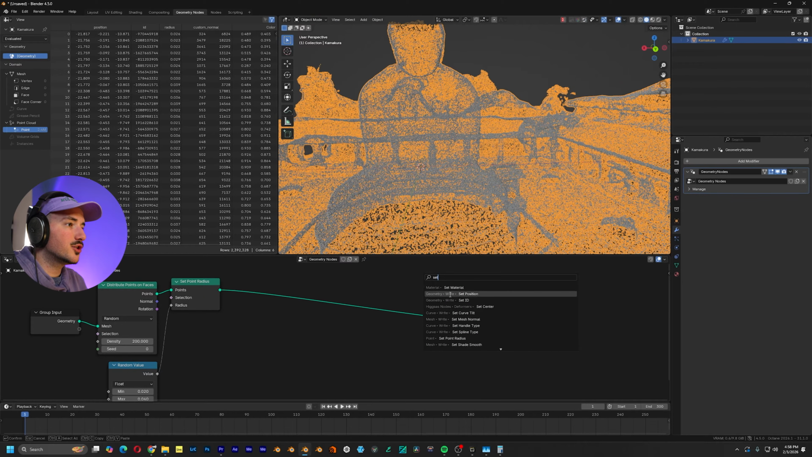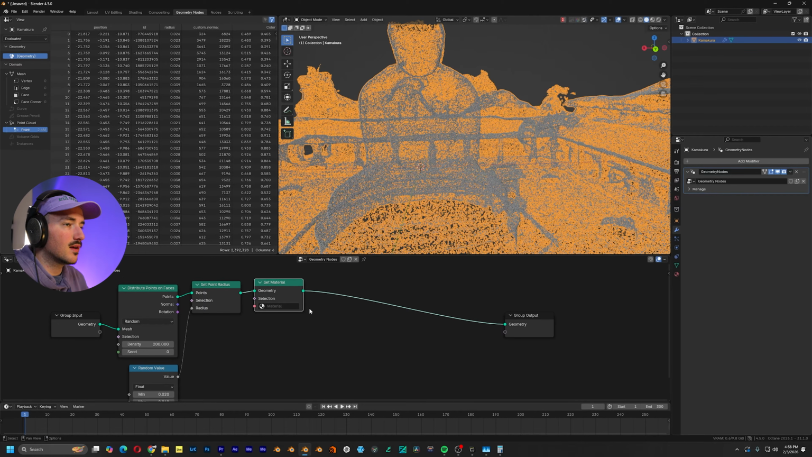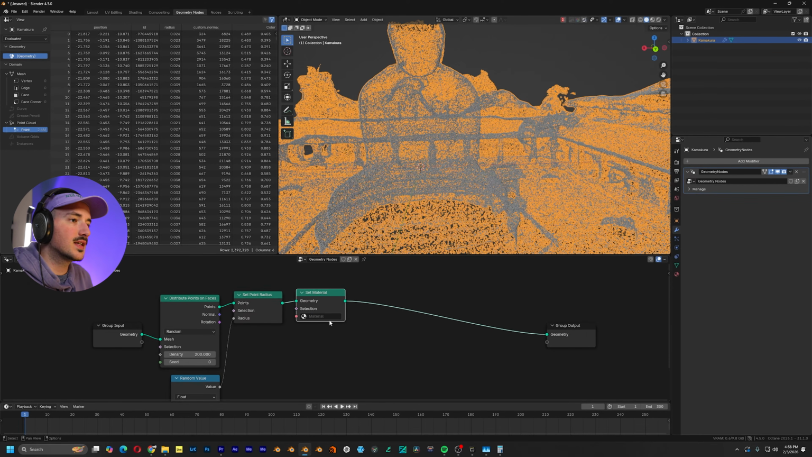So the last node in the chain is a set material. At least for these basic node setups, the stuff that I do, it can reach up to 50, 100, 200 nodes. It can get pretty crazy.